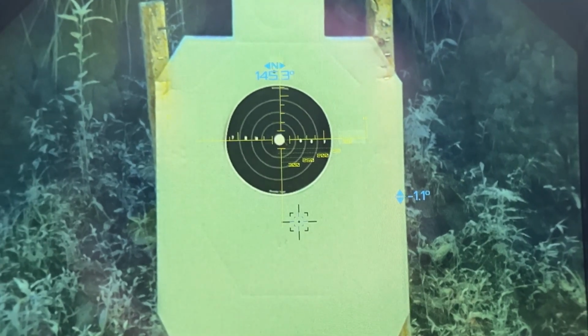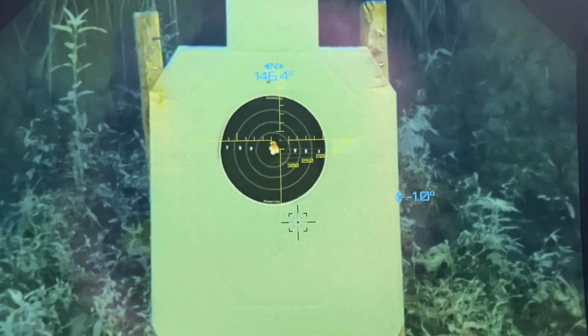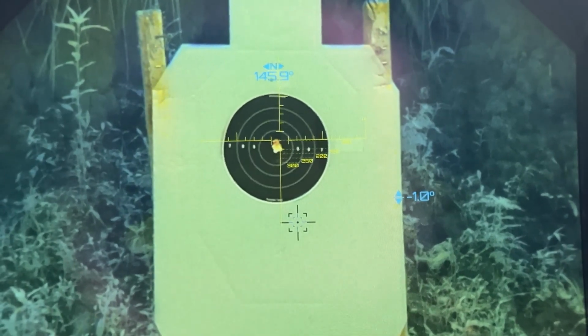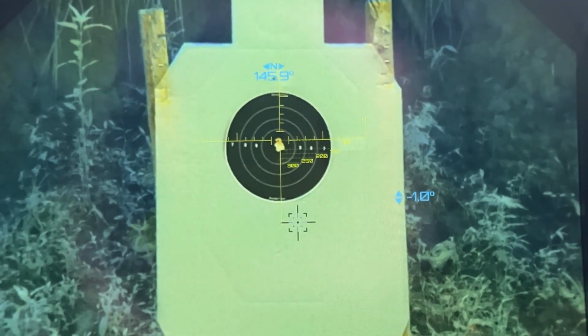So the cool thing about this being thermal is you can see the holes in the target from the bullet heating up the cardboard as it passes through.